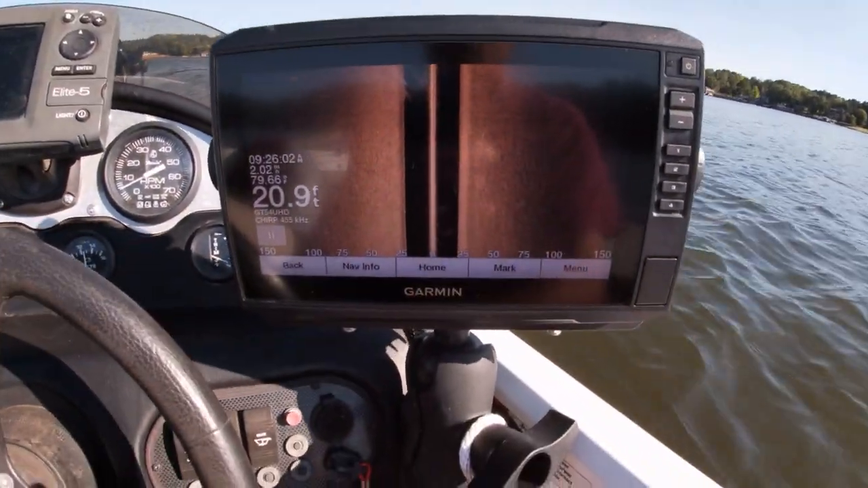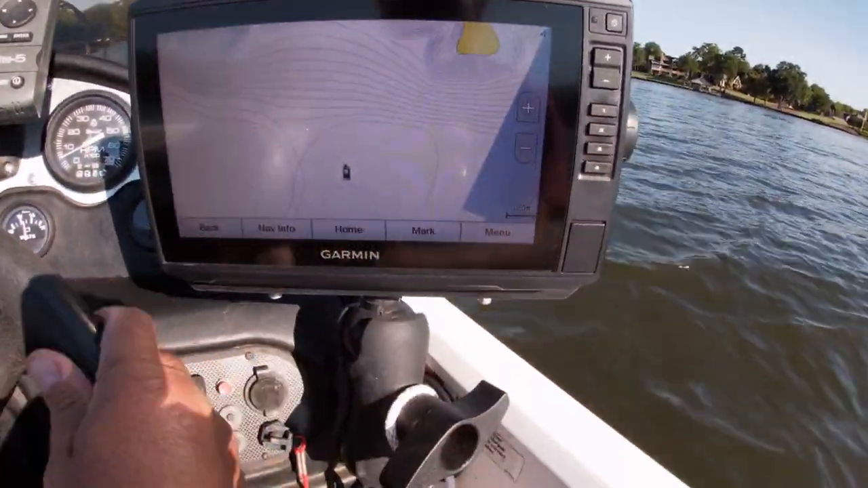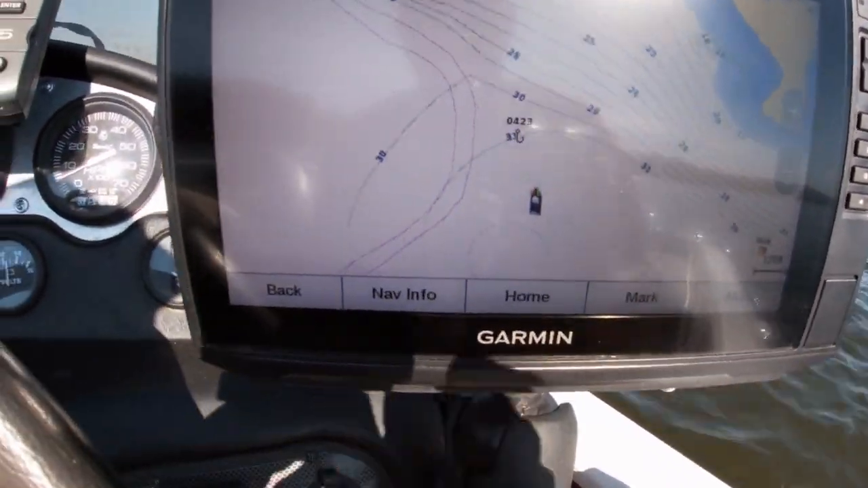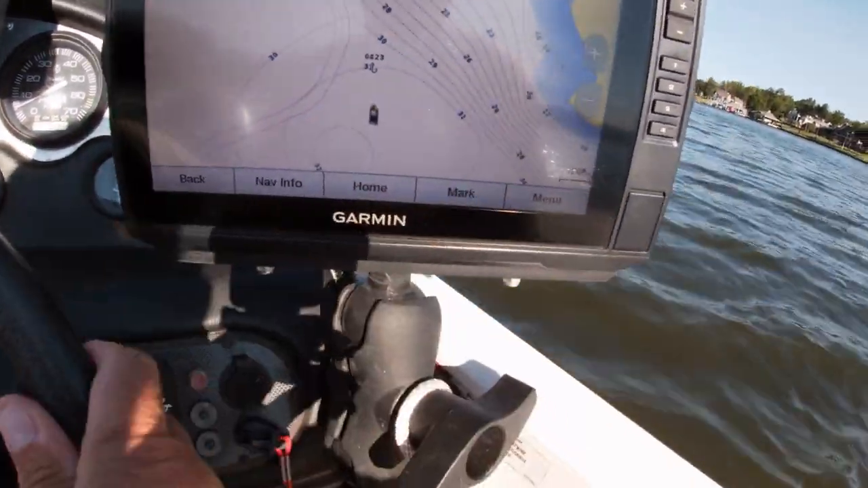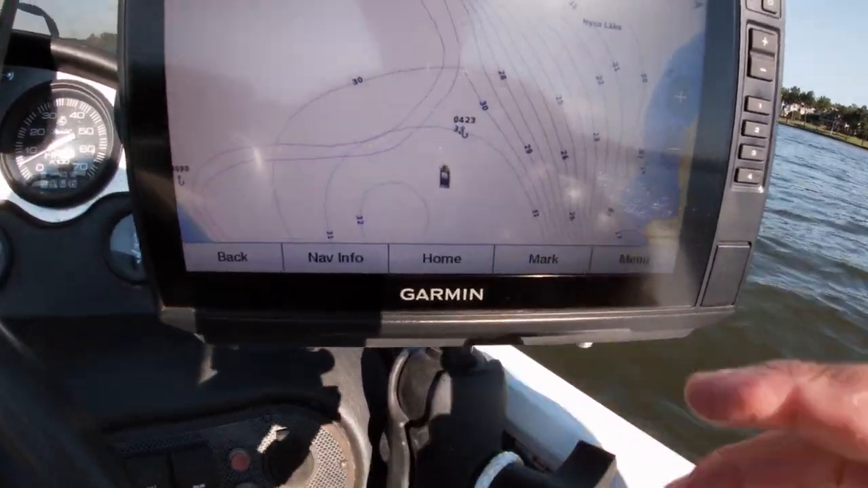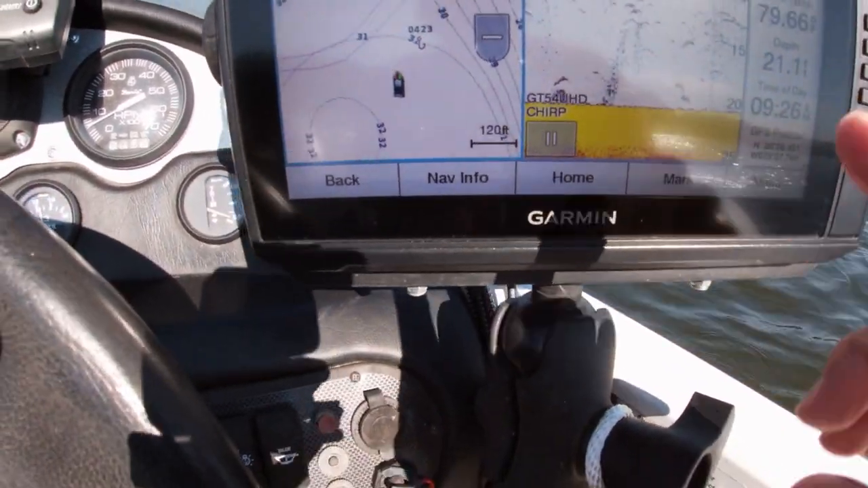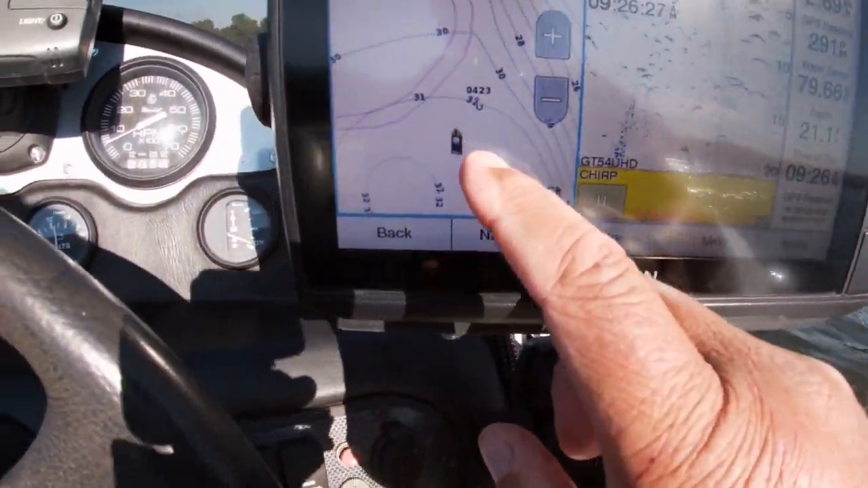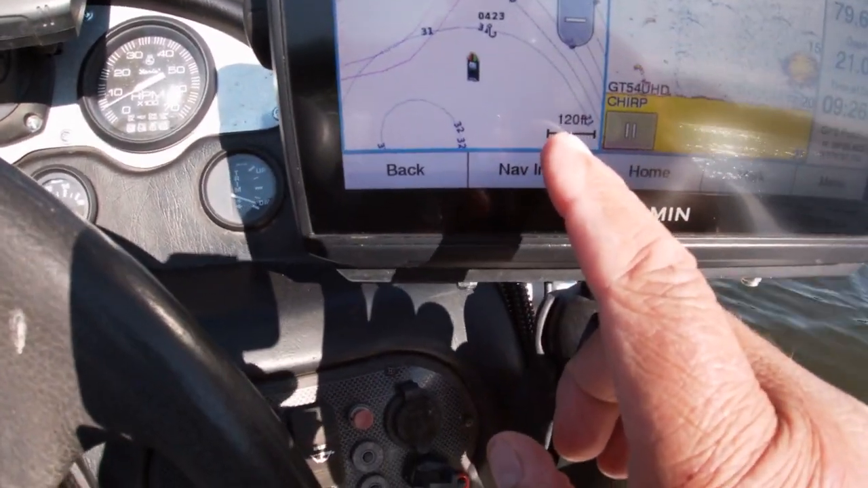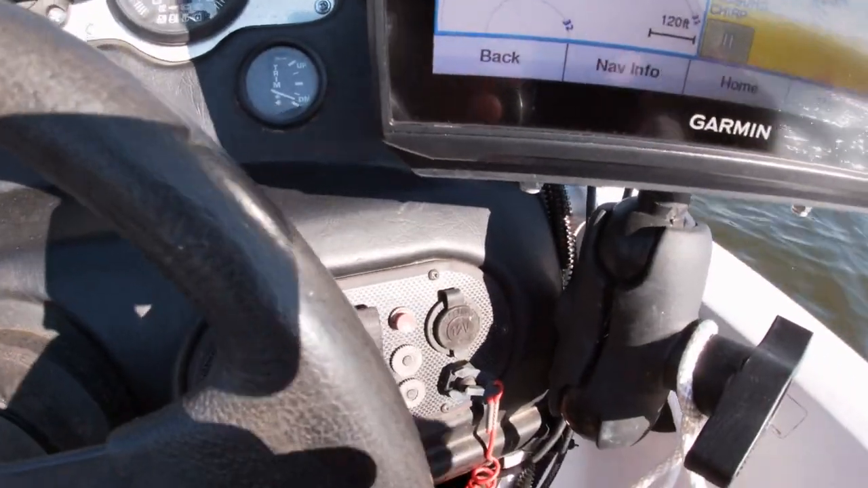So we've turned the boat around and we're headed back. So here we're gonna switch over to our widescreen here so we can see our mark. It's out about 120 feet, and I'm gonna slow down. That's the edge of that creek channel right here. So I'm gonna switch to my split screen at this point. So it's set out at 120 feet. You can see here, I'm on my split screen. There's 120 feet right here. So I know I'm within 120 feet, and I'm gonna slow down.